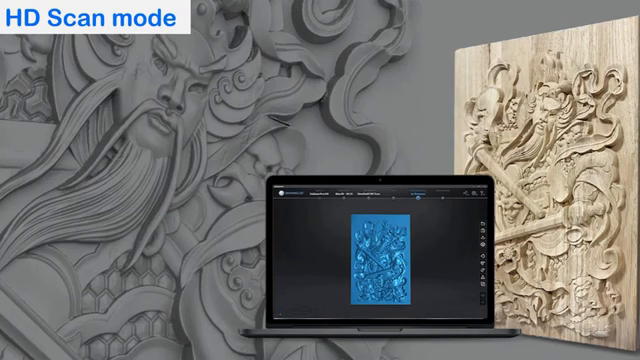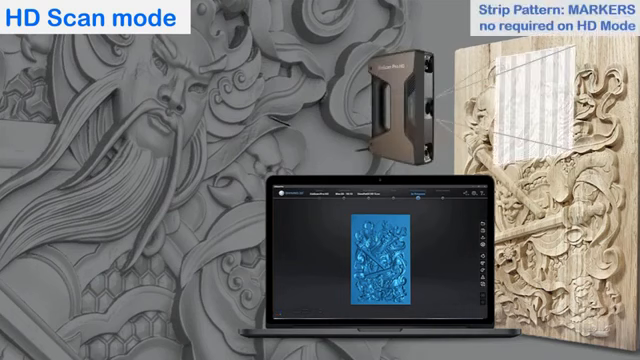Why is this possible? Thanks to the strip pattern now in the HD mode. This pattern is taken from the fixed mode of the old scanner, so now the projector has this strip pattern for the HD mode, and thanks to that it's possible to have better details using this mode.